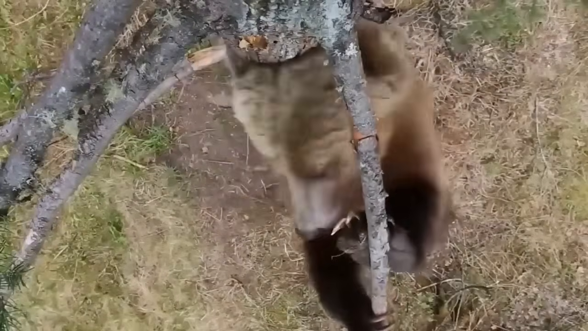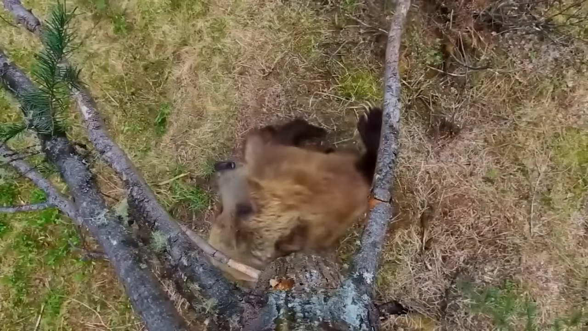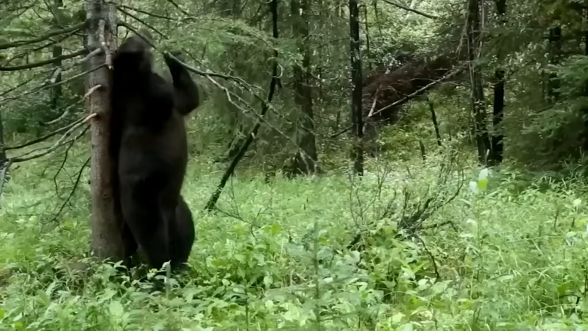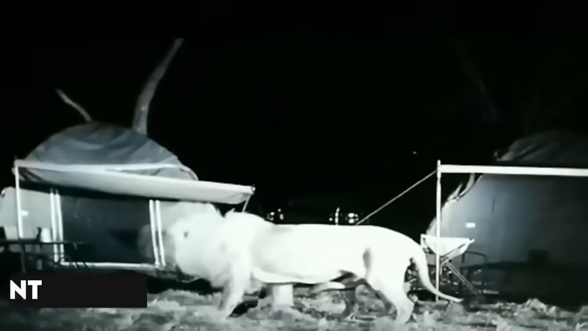It's pretty amazing that bears can dance like that, but did you know that bears also get itchy? And instead of scratching themselves with their paws like we do, they use trees. And look at them go. They're really enjoying themselves, aren't they?